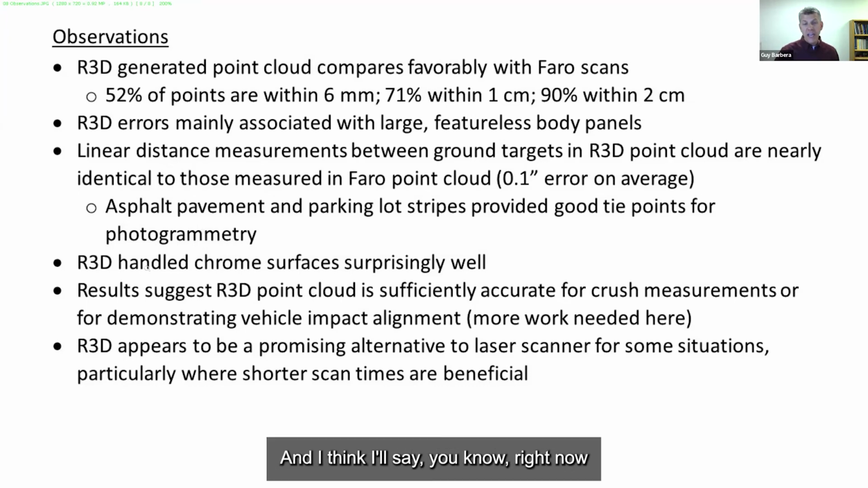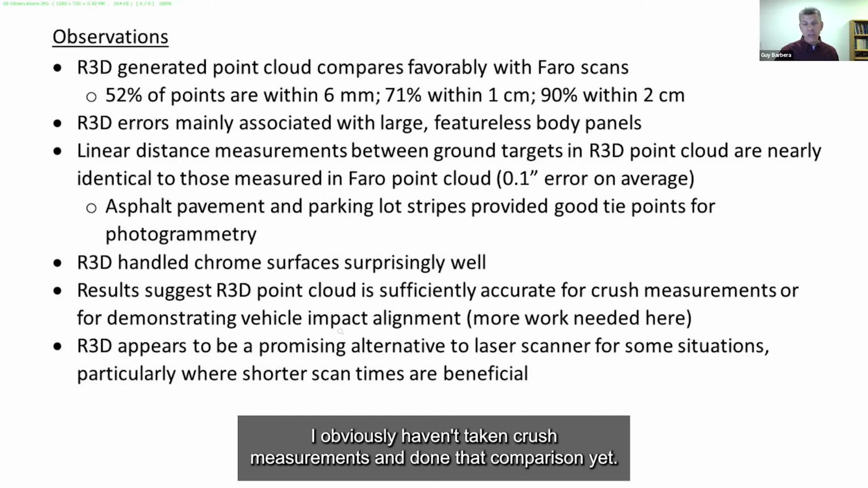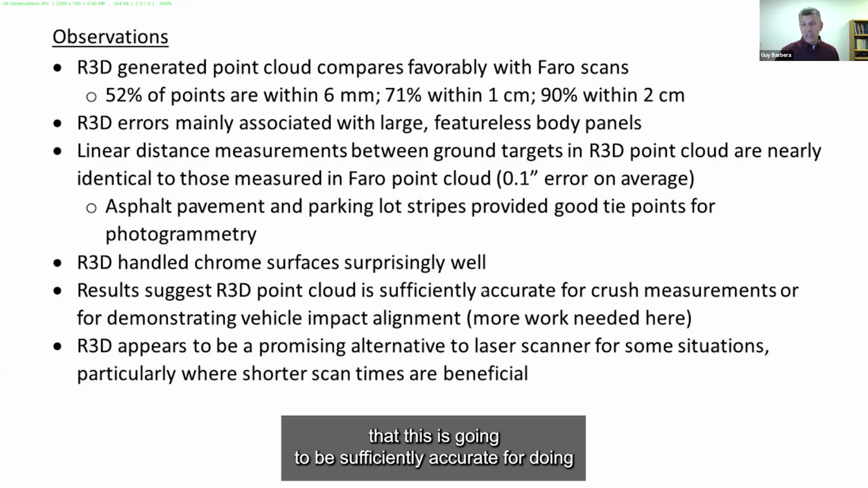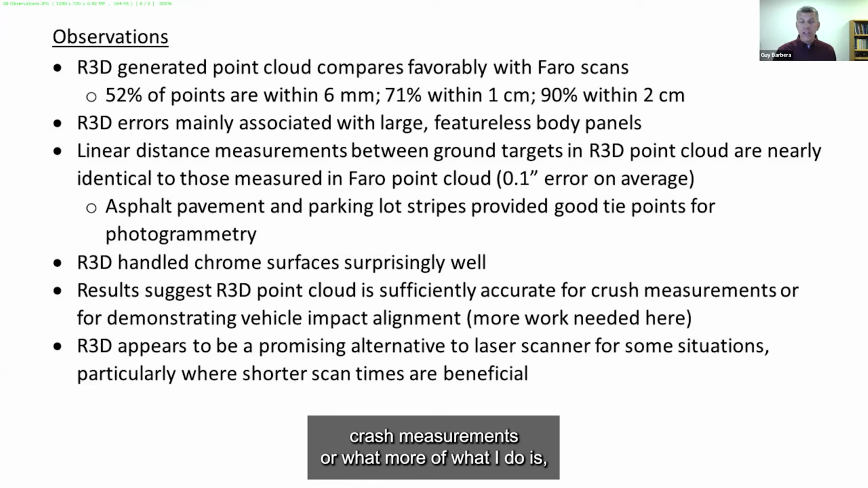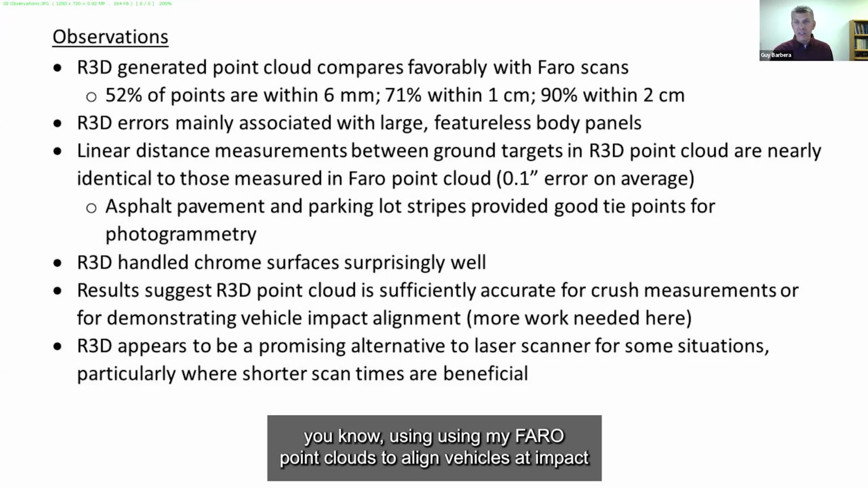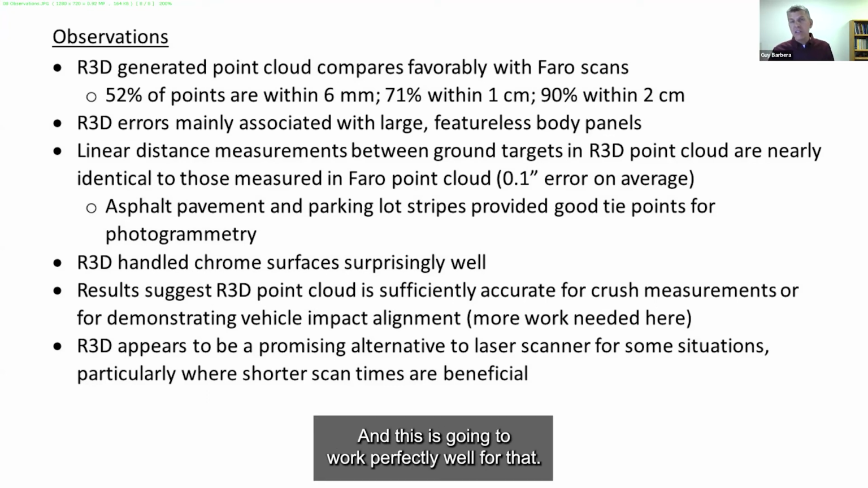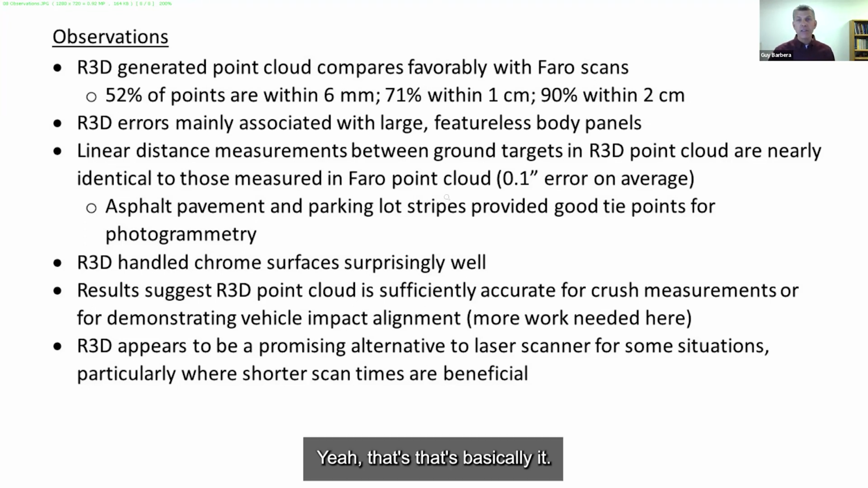I obviously haven't taken crush measurements and done that comparison yet, but I'd say these results suggest that this is going to be sufficiently accurate for doing crush measurements, or what I do, which is using my Faro point clouds to align vehicles at impact to show people how they came together and how those things match up. And this is going to work perfectly well for that. That's basically it.